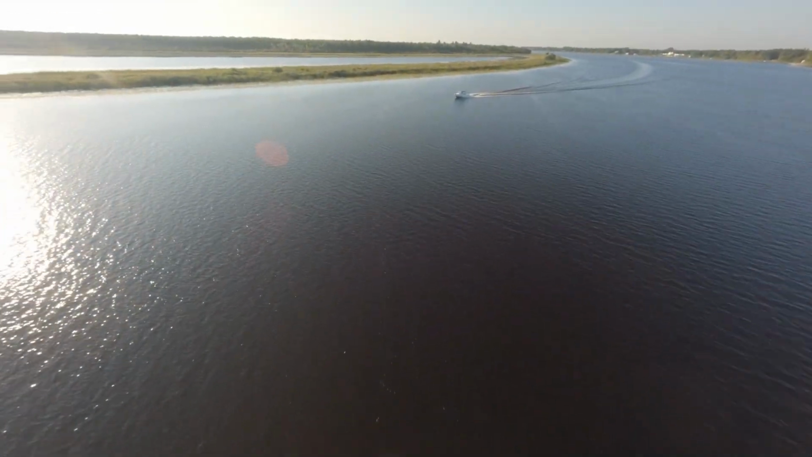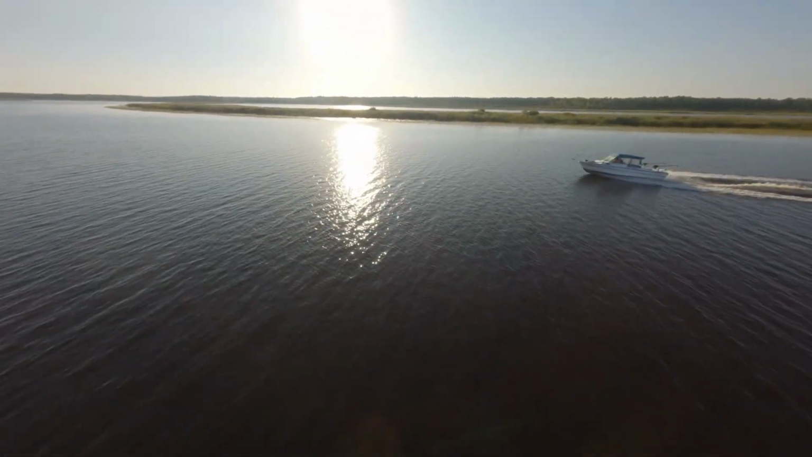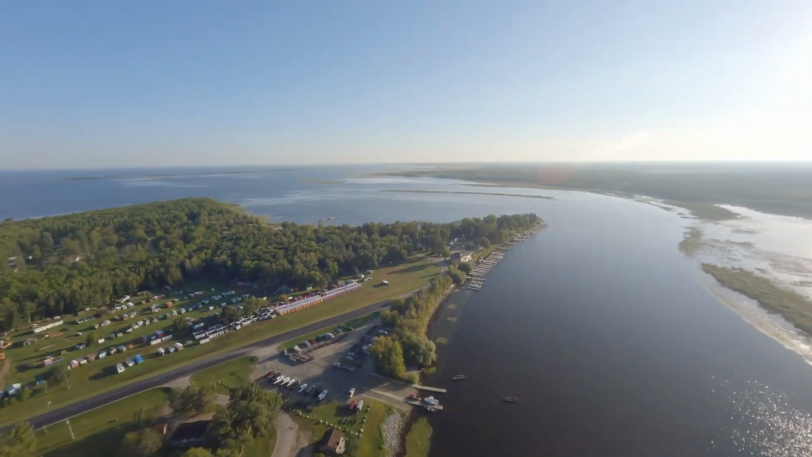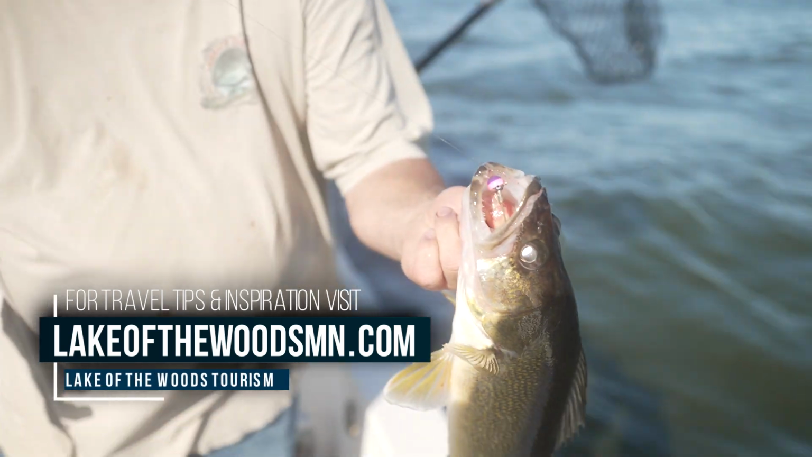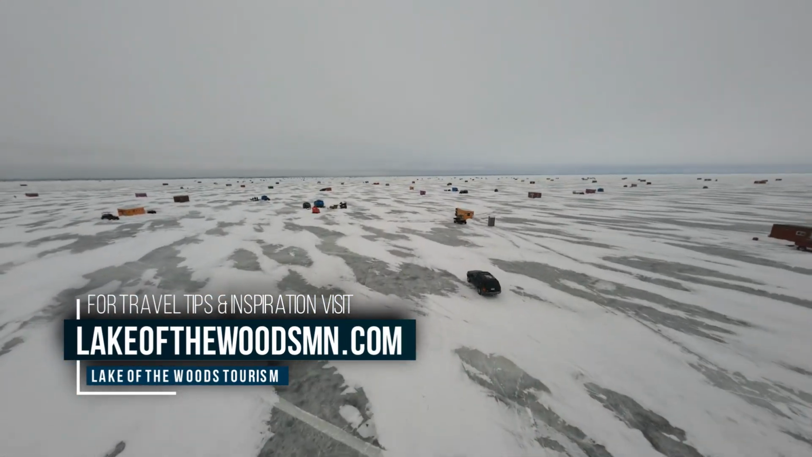In the spring, the Rainy River comes alive with spawning walleye. Summer offers excellent open water fishing across the lake's numerous bays and islands. In the fall, trophy-sized walleye and northern pike become more active, and in the winter, Lake of the Woods transforms into an ice fishing wonderland.